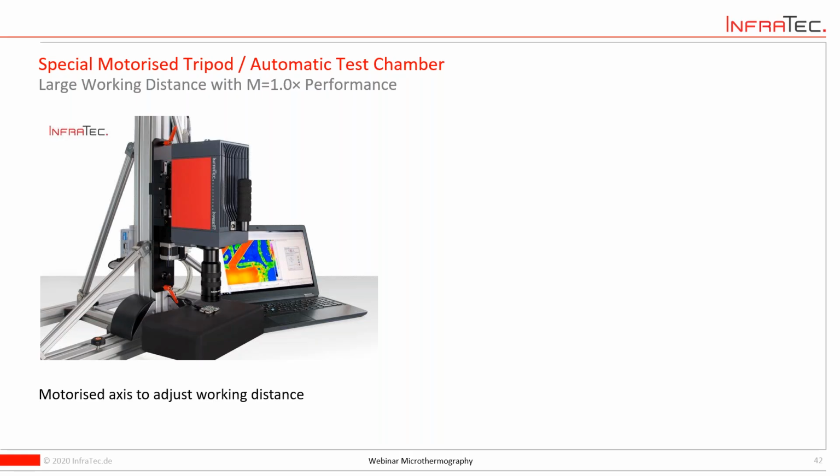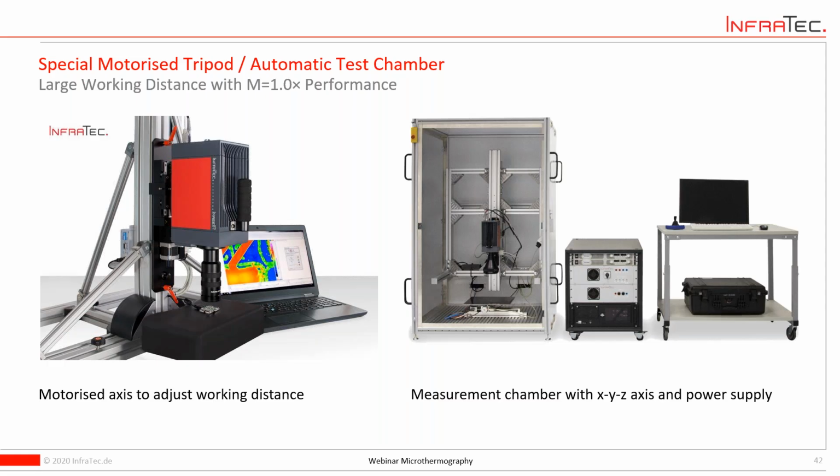Then it's possible to really control this motorized axis with the same software you control the camera with, because you can adjust the height of the camera and then step through the field of depth maybe. And this can be extended also in a full kind of measurement chamber with an XYZ axis, also to catch the other two directions. What you see here is an example with a power supply we provided. In addition, there was a special remote for this kind of setup.